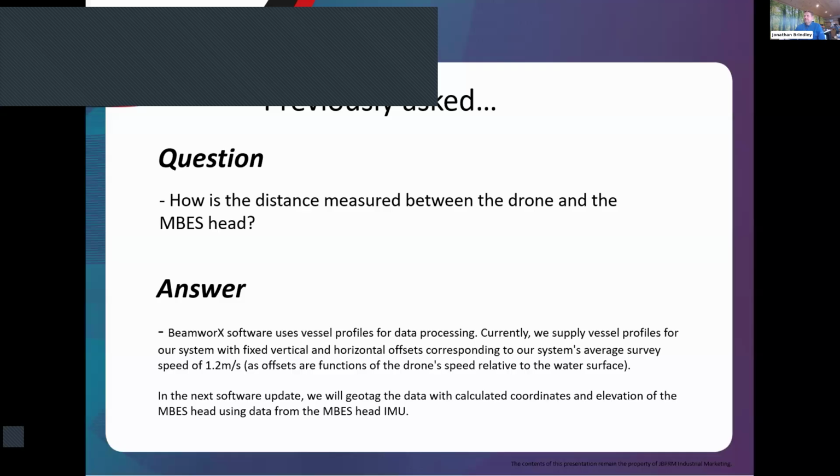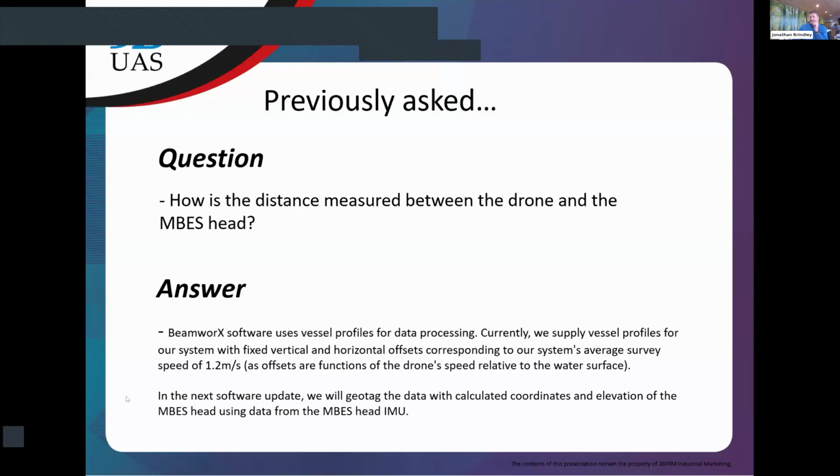Uh-huh. Okay, can you see my screen again? Yep. Okay. So next question. How is the distance measured between the drone and the MBES head?